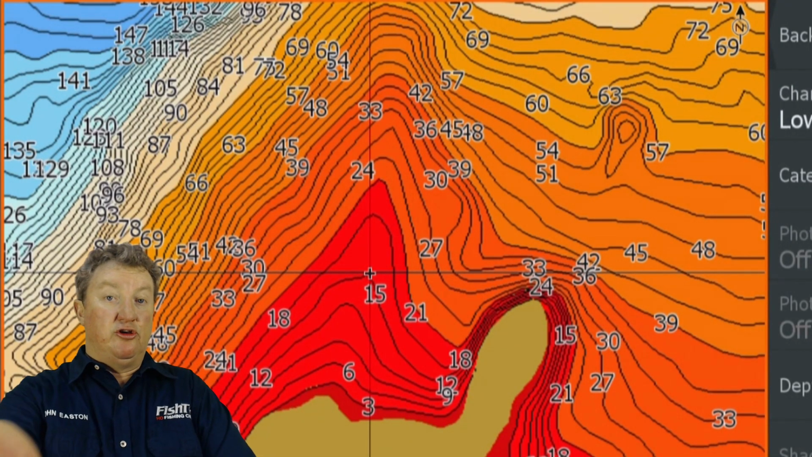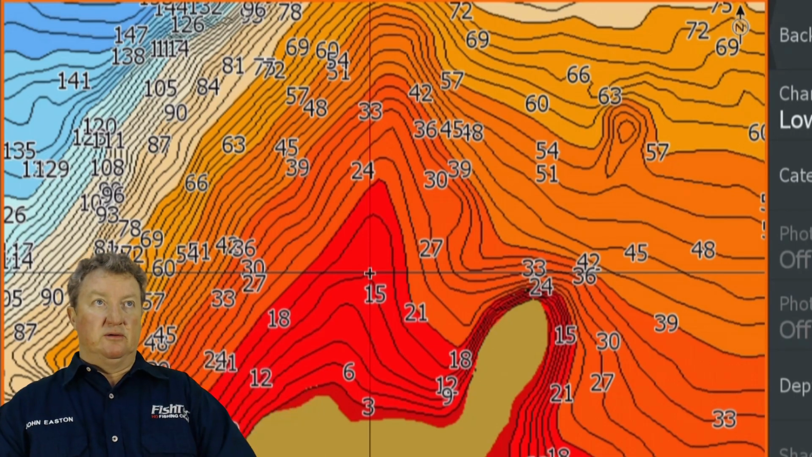So in this case here, if 15 foot was your target when the dam was full, and the dam has gone down by 10 feet, you're only going to be in 5 feet of water. Now you've got to start watching out, because you can damage your boat or whatever. So be careful here.